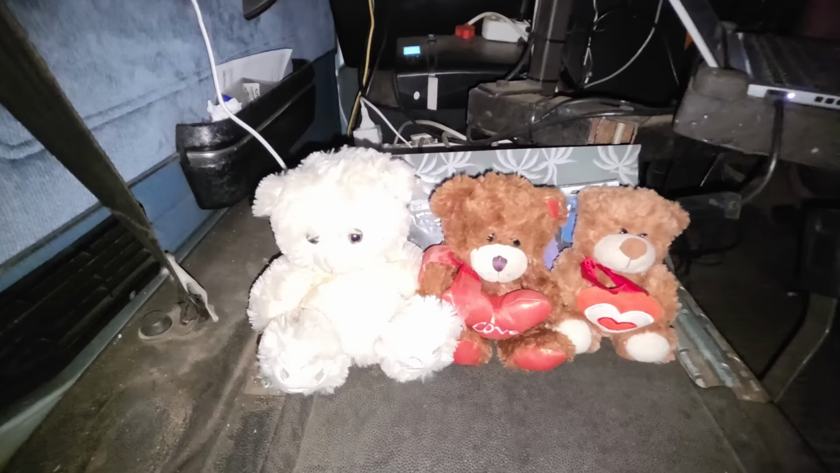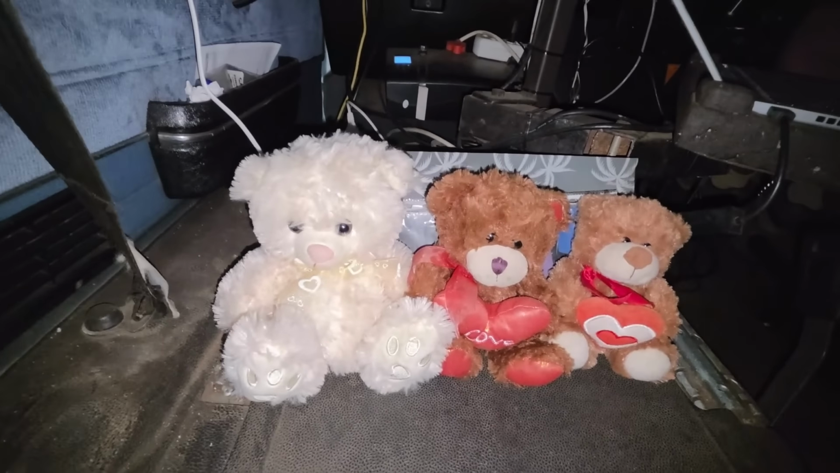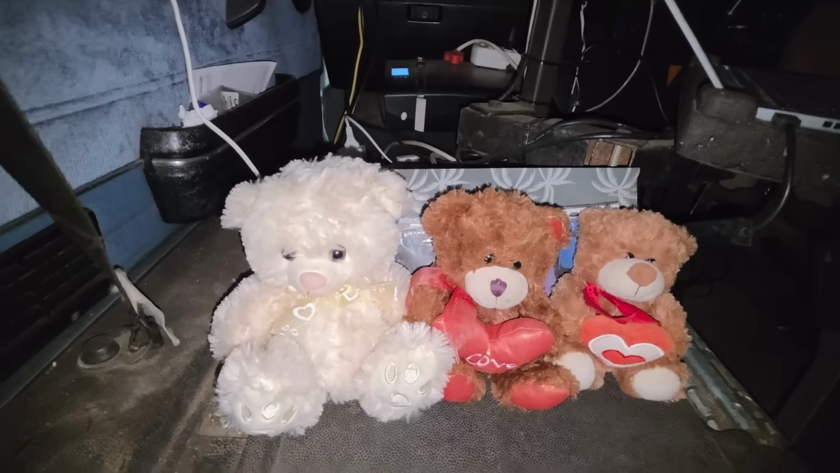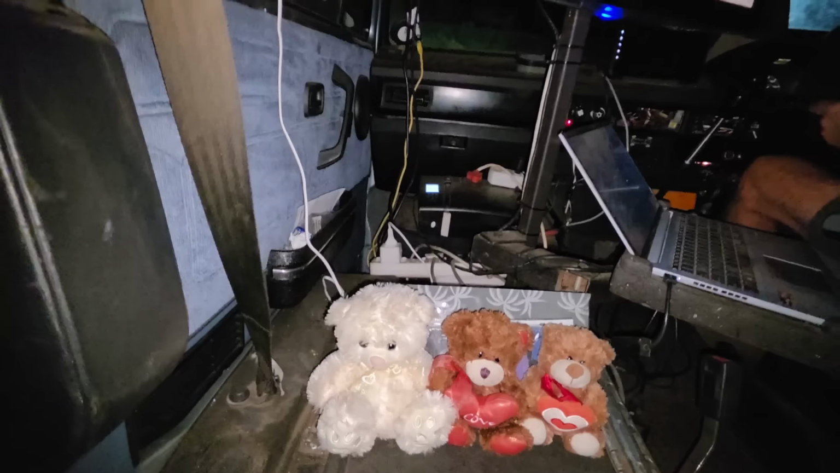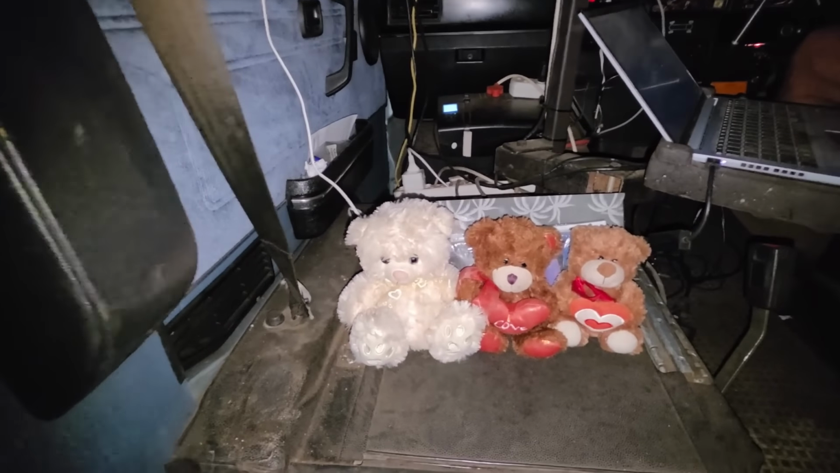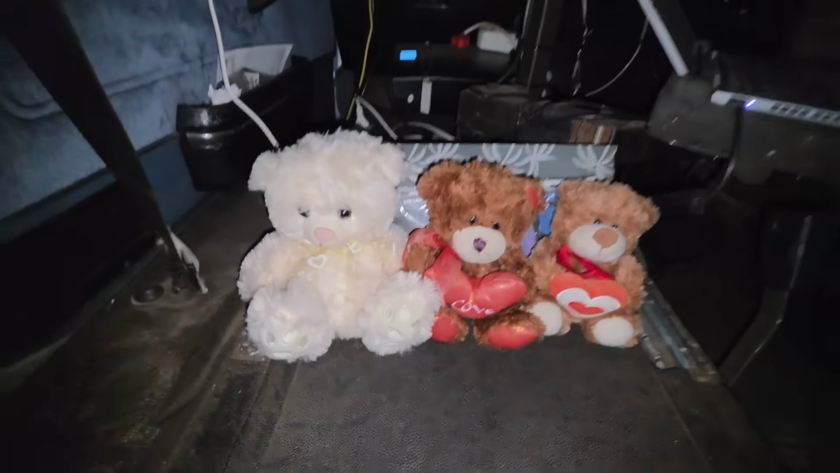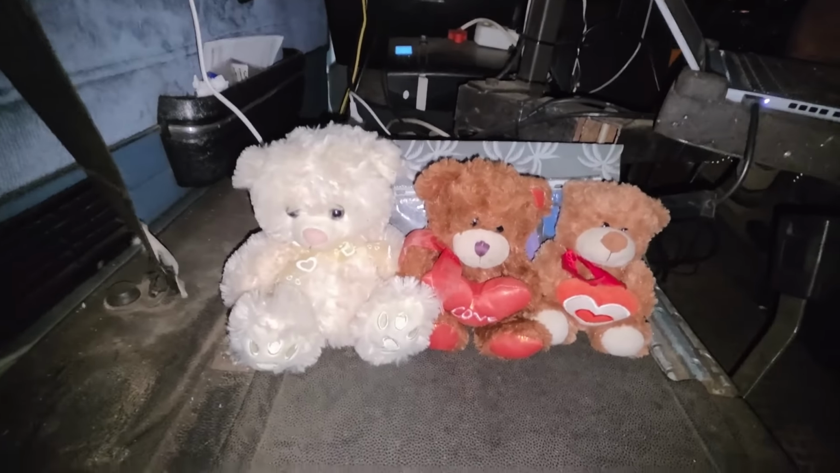Yeah. So, yes, Dusty, Sandy and Rocky with us, enjoying the night drive. They're always with us. So what do they think about the drive? They're loving it. They love every moment of it. Their favourite was the same as yours, the croc. I think they're scared of the croc. Yeah, that's why they're hiding away.